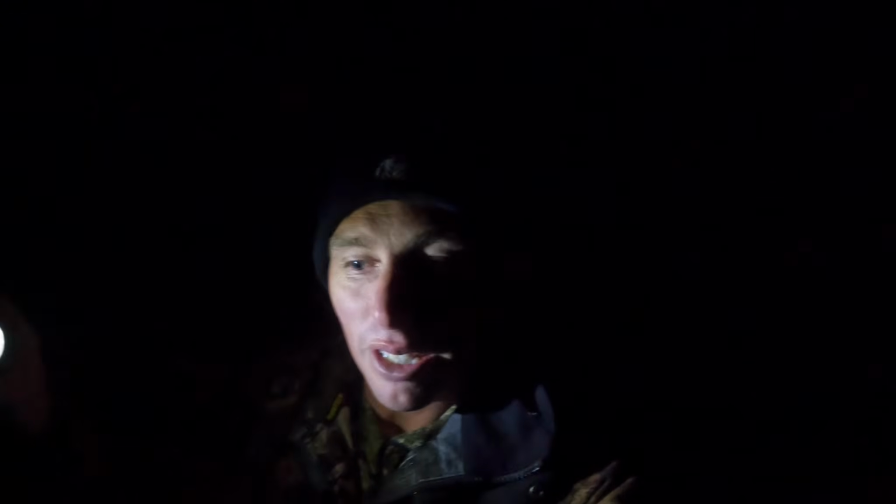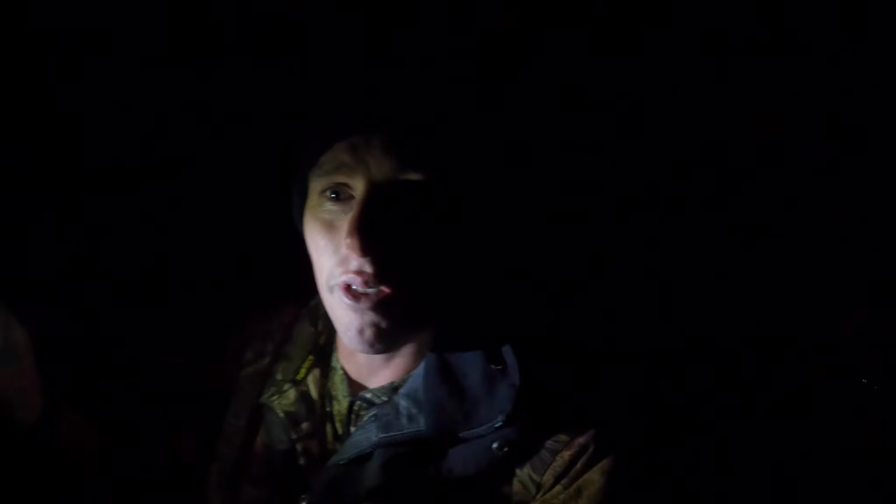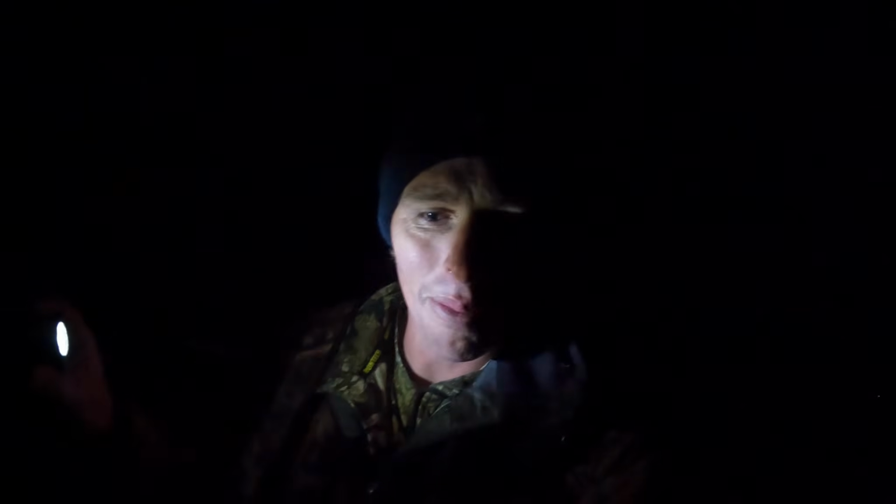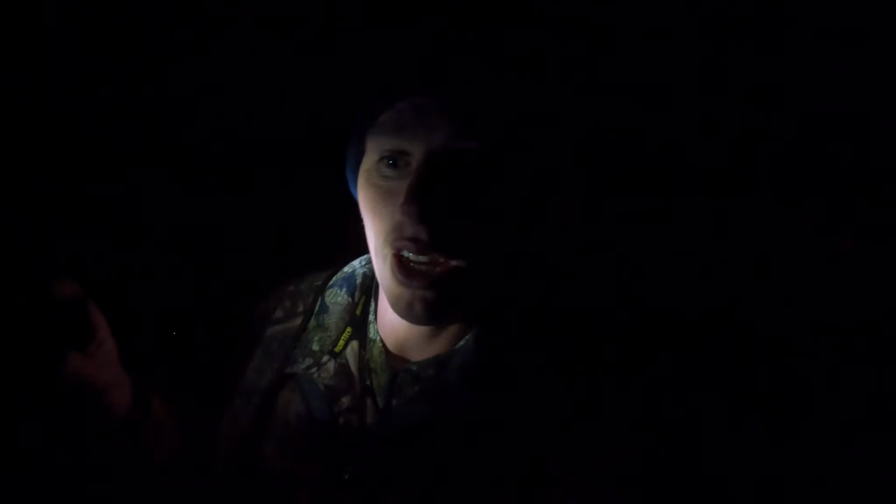Well, it's just gone 4 o'clock and we've got ourselves a stag, we think. I took the first shots with the thermal and I don't know what happened, whether I hit it or just clean missed it, and then Clinton just folded it at the end, just boom. So it's a stag down. I saw what I shot at go up towards the top and then I lost it, and the boys reckon they saw it just come back along.